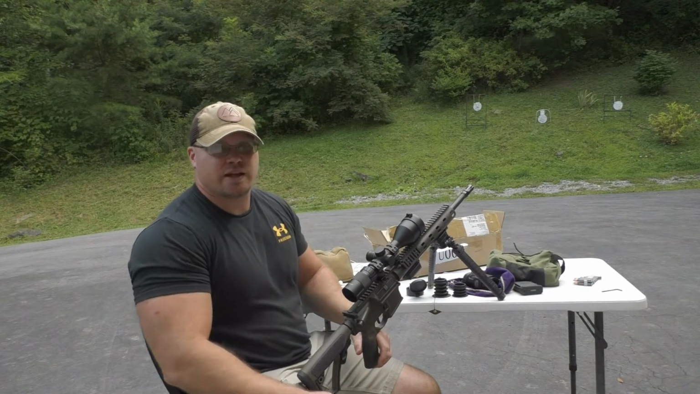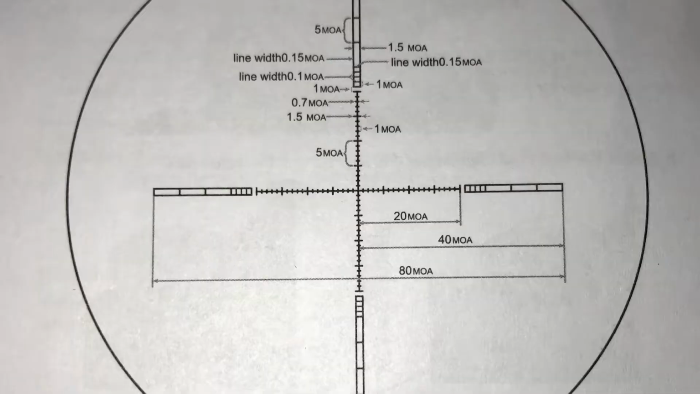I'll throw a picture of that up so you can see right now. You can use your reticle itself to make all your minute adjustments, either up or down or left or right, and the manual that comes with this has, well, it's what I'm showing you here in this picture. This is in the manual that comes with the unit.